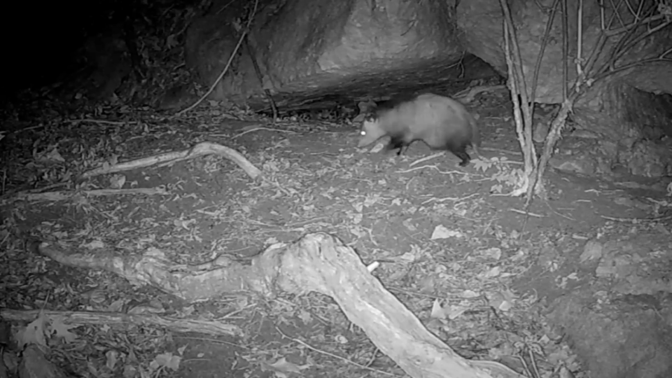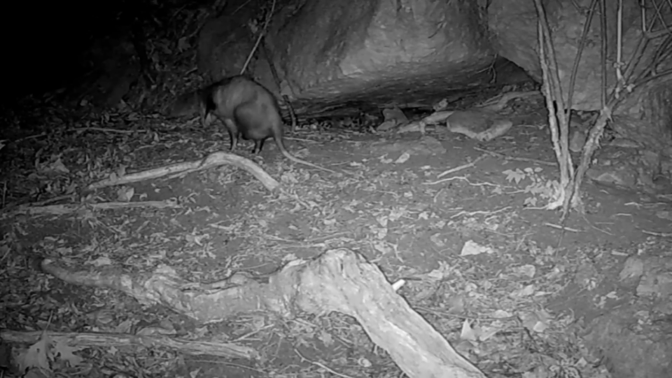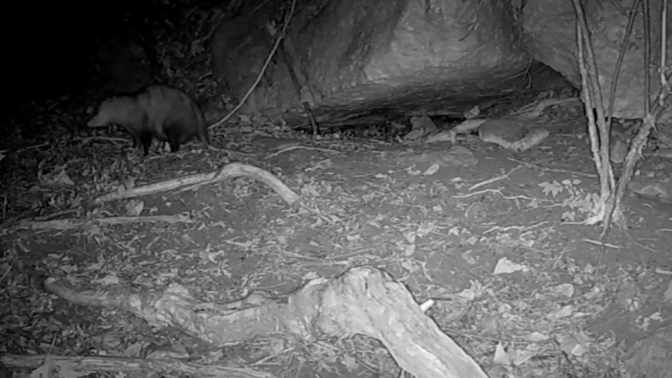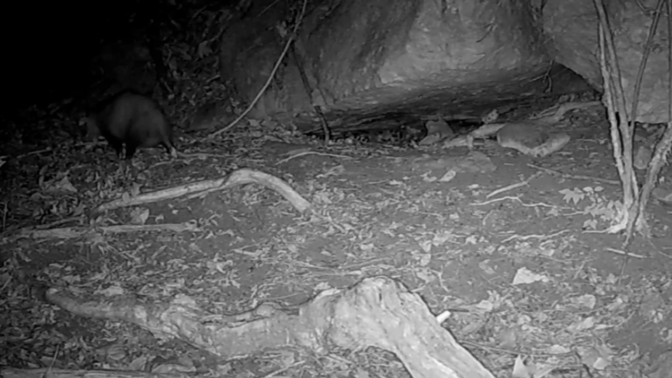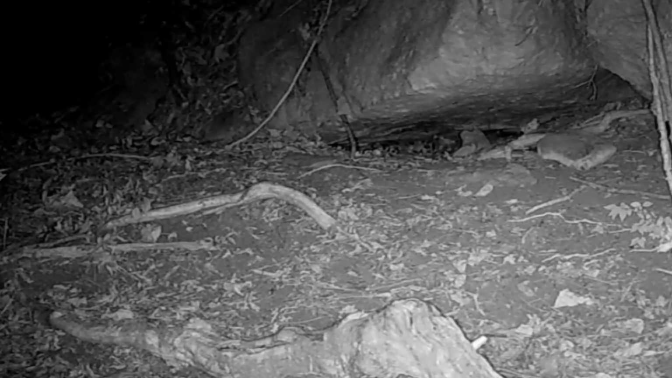And there looks like Wilma again. Pouch full of babies, looks like. I hope she does good. Awful hot on them. But they've gotta make the round.